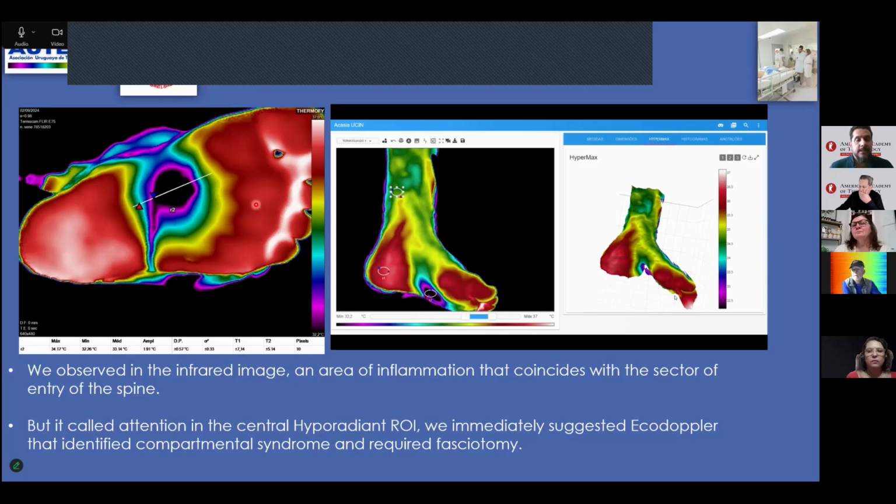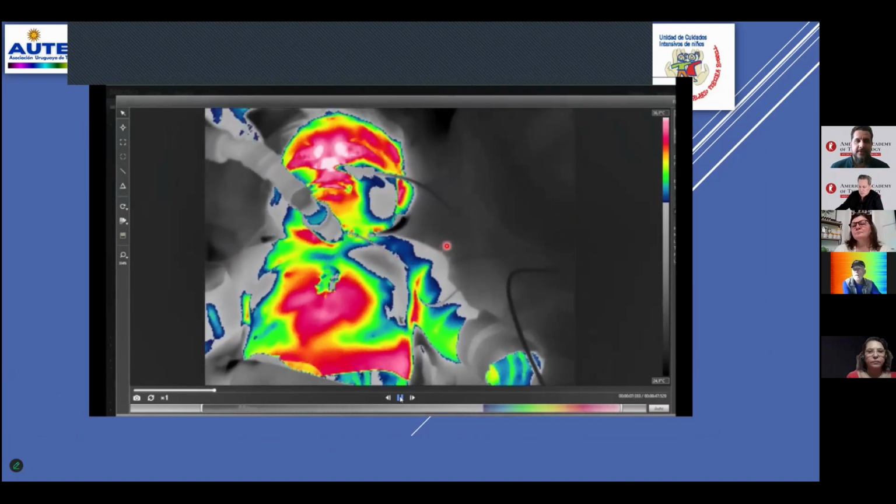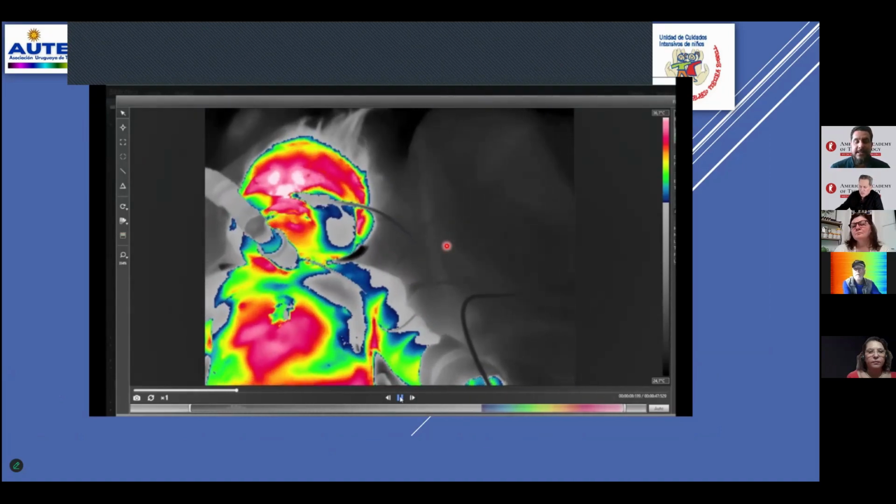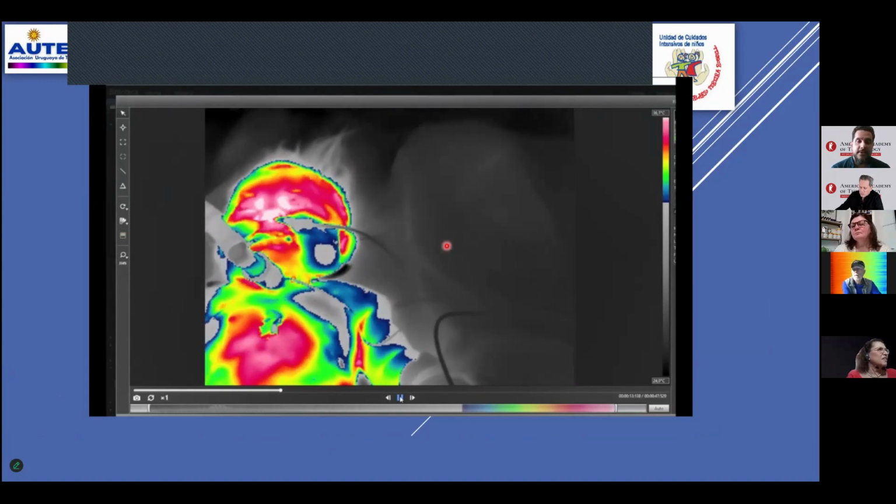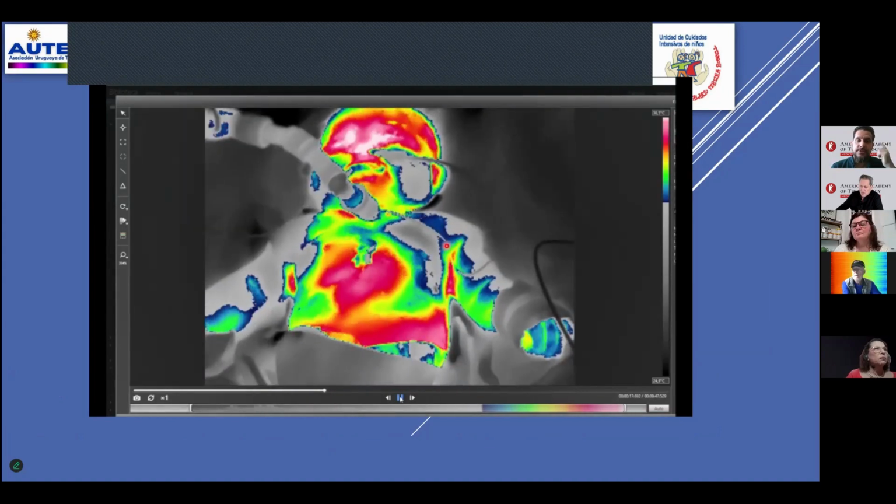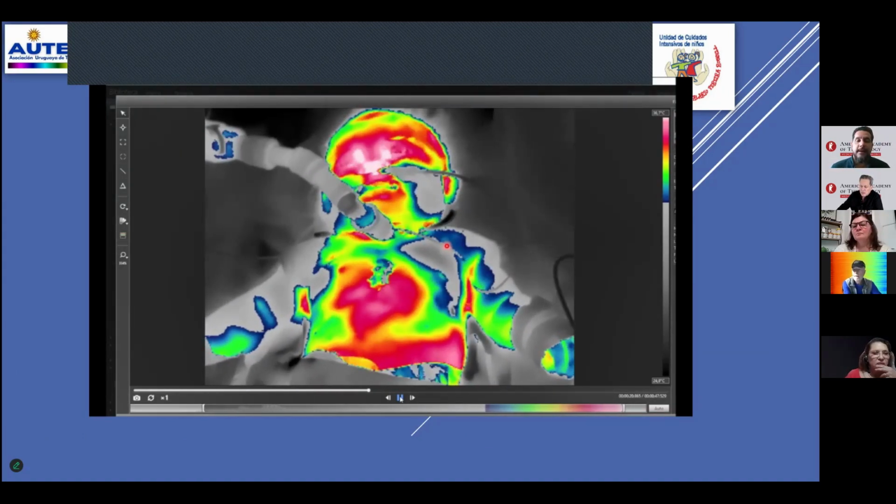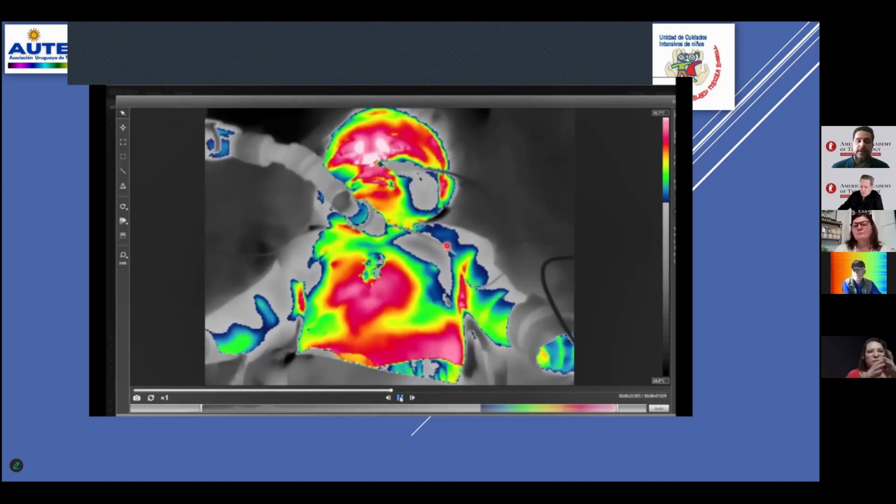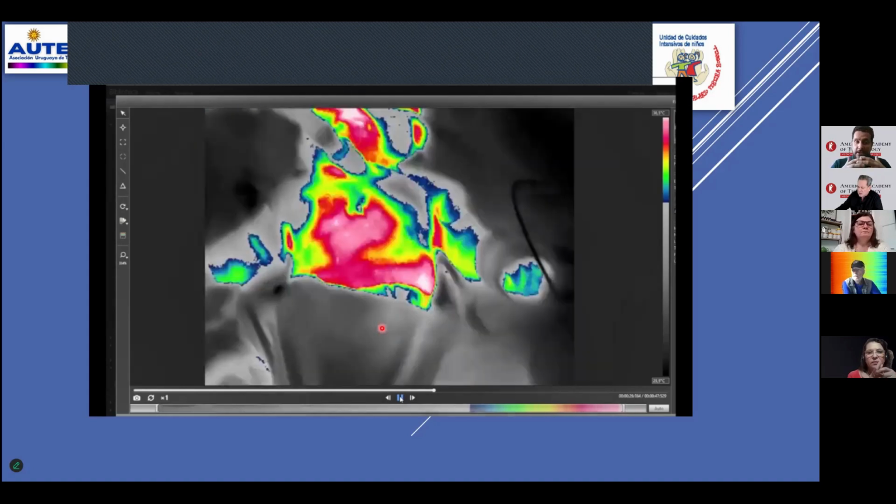But we use not only static thermology, we use dynamic thermology. And look at that, this is the same patient, post-surgical, we identify difficulty from insufficient respiratory function because you don't have a sternum.